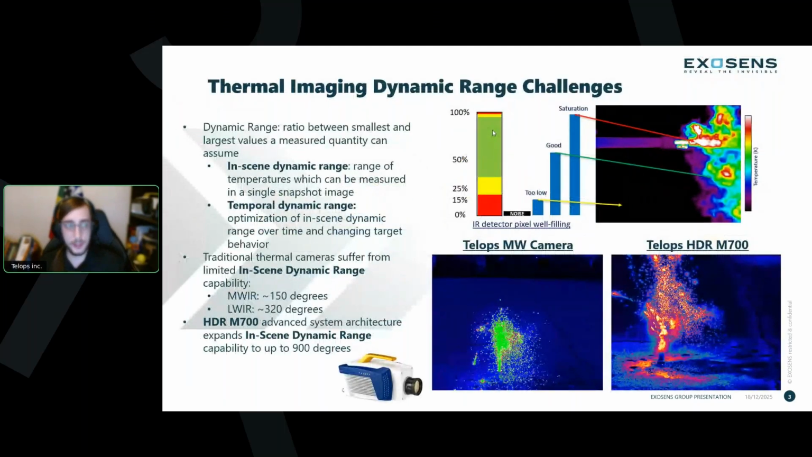So to get started, talking about a high dynamic range camera, we have to define dynamic range for an infrared system. And generally, dynamic range is the ratio between the smallest and largest values a measured quantity can assume. And for an infrared camera, we define in-scene dynamic range as the temperature range, which can be measured in a single snapshot image by that system.